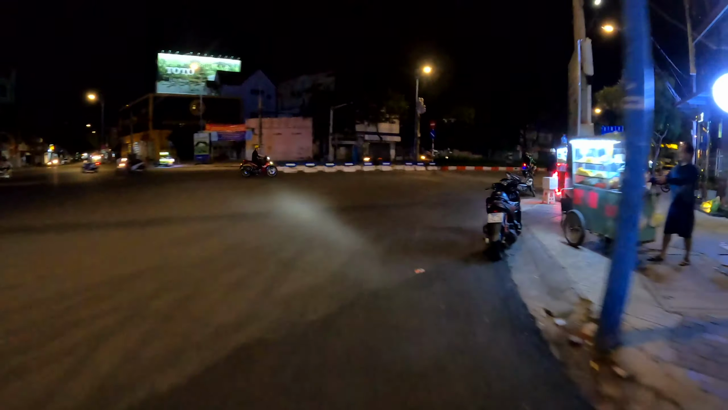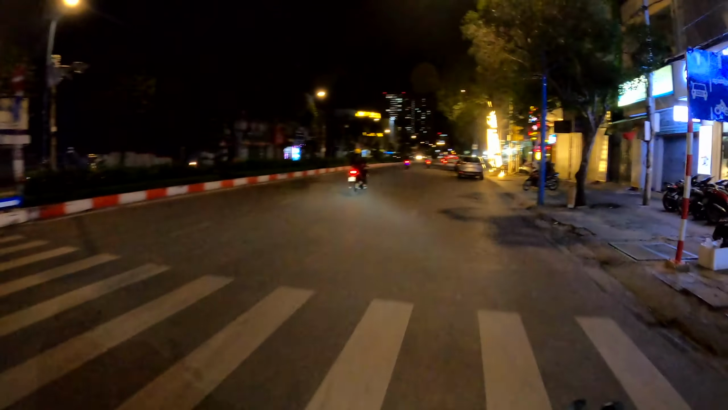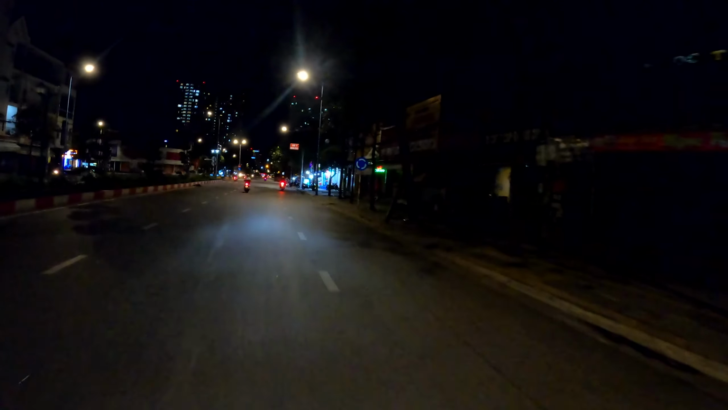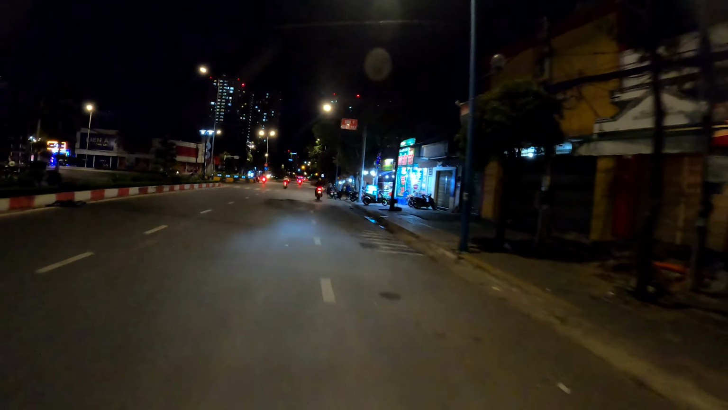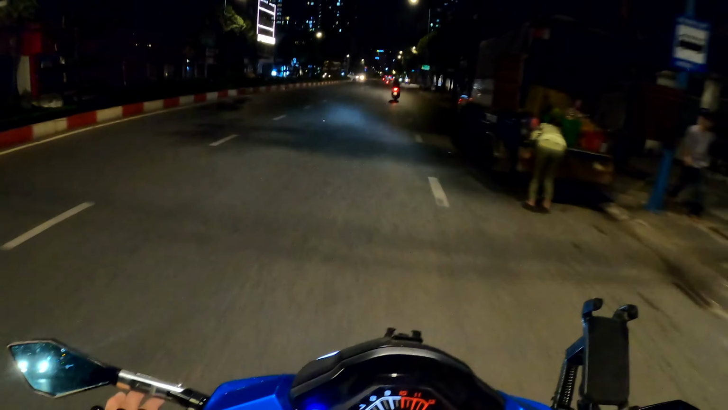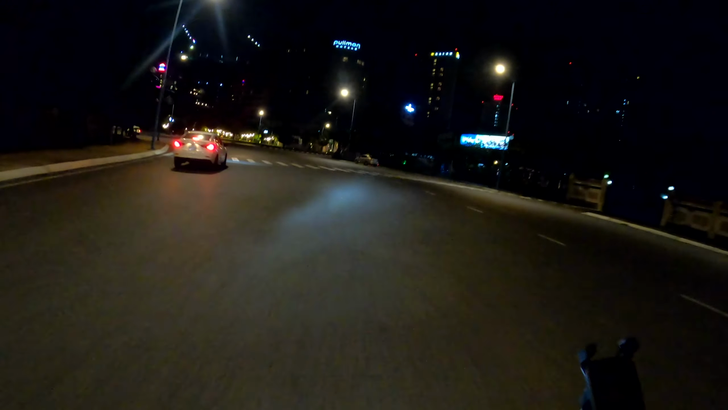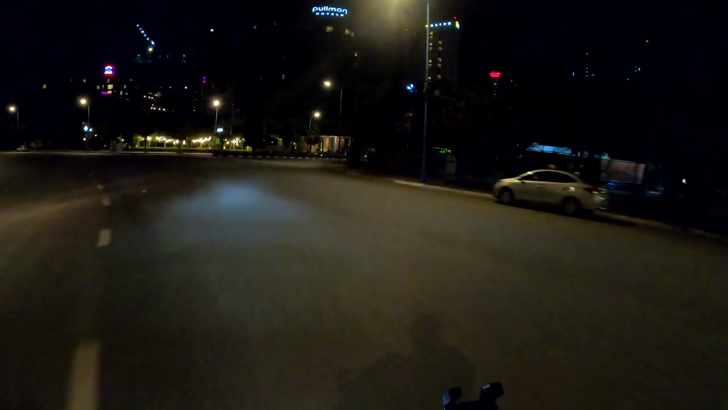Alright, I don't see no gas station, man. But ooh, damn, just gotta watch out for these people. There are a lot of activities during the night here. If you're hungry, they have food for you right there. Man, I'm thirsty. Let's go get some water. So we are going to a convenience store to get some water, and then we'll be back on the road.